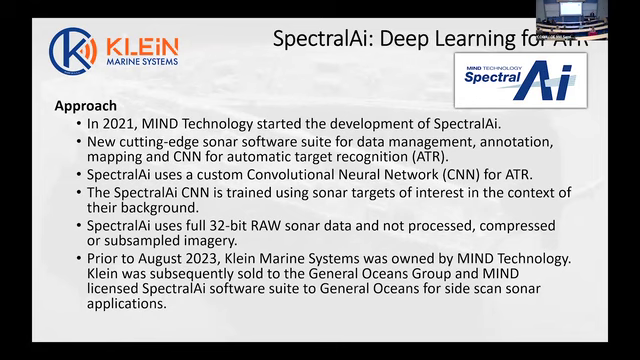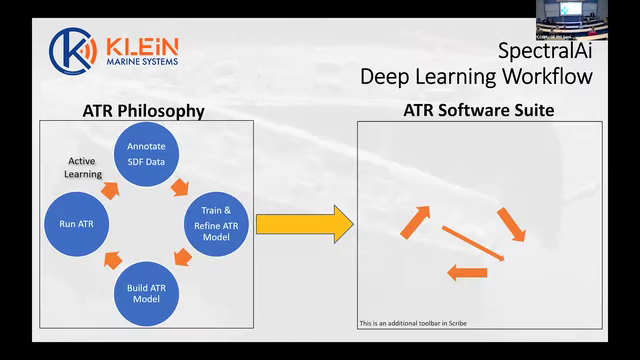Prior to last August, Klein Marine Systems was actually owned by Mine Technology. I used to work there as well. Subsequently, in August, it was sold to General Oceans. But Mine Technology have actually licensed the use of this software for side scan applications to General Oceans and, by implication, to Klein.